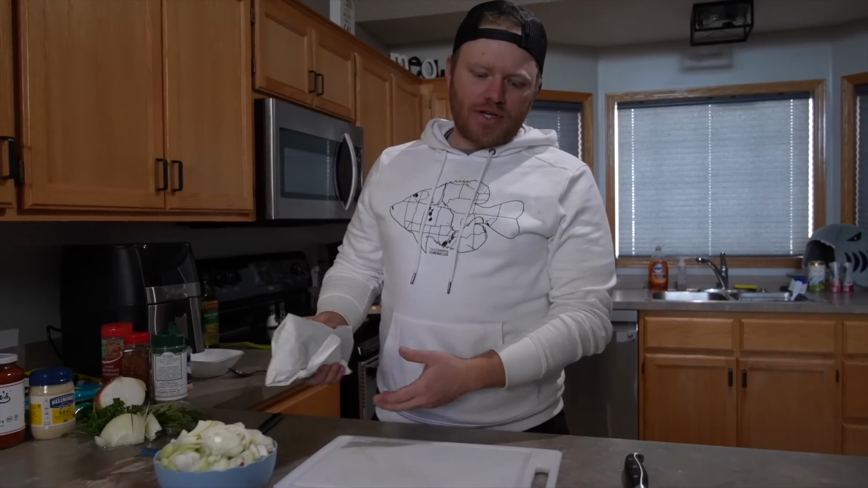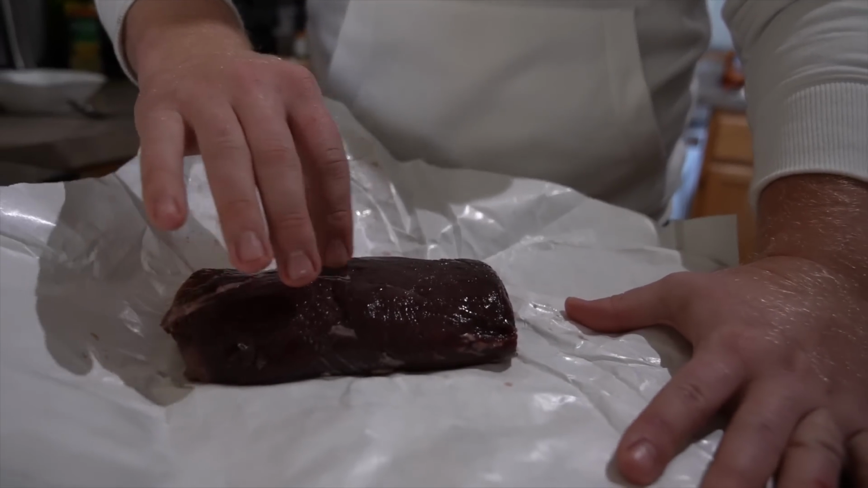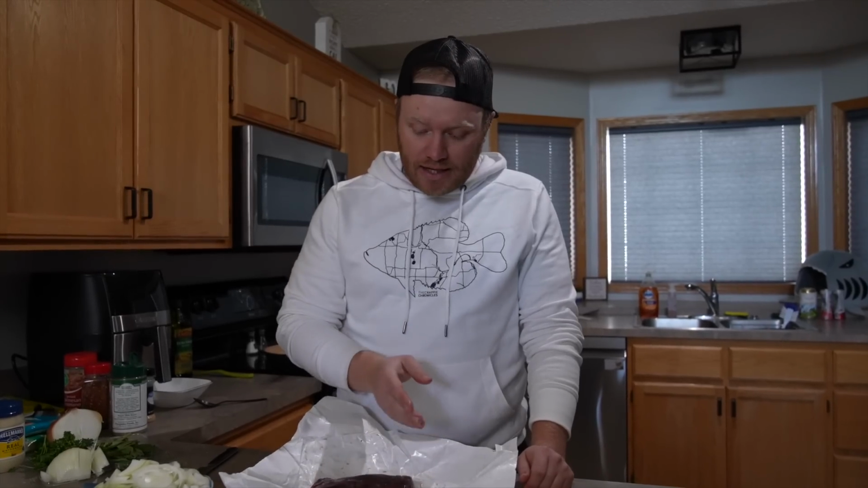Okay, I just got those peppers and onions all diced up. I have this piece of mule deer backstrap right here. Awesome. It's just slightly frozen, and that's going to make it a lot easier to slice really, really thin. So I'm going to basically slice it as thin as I possibly can.